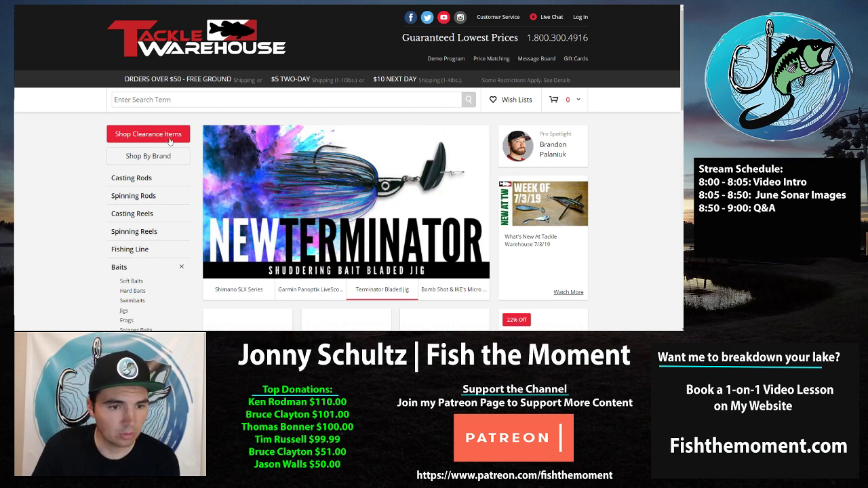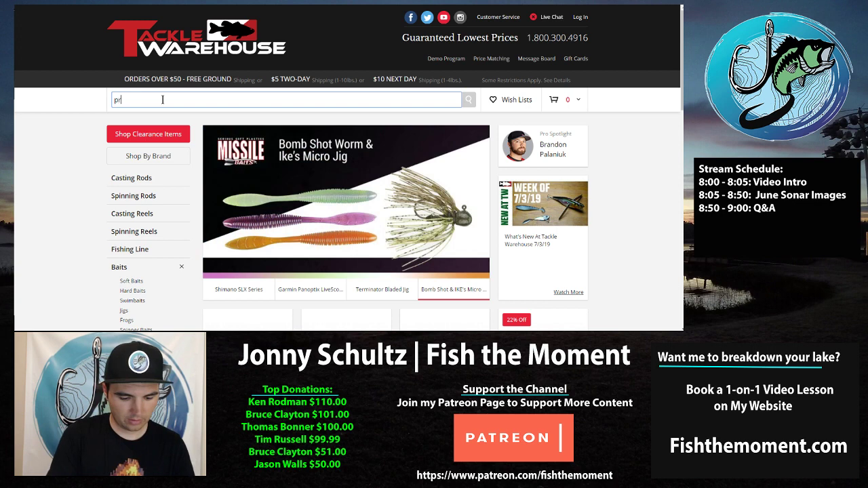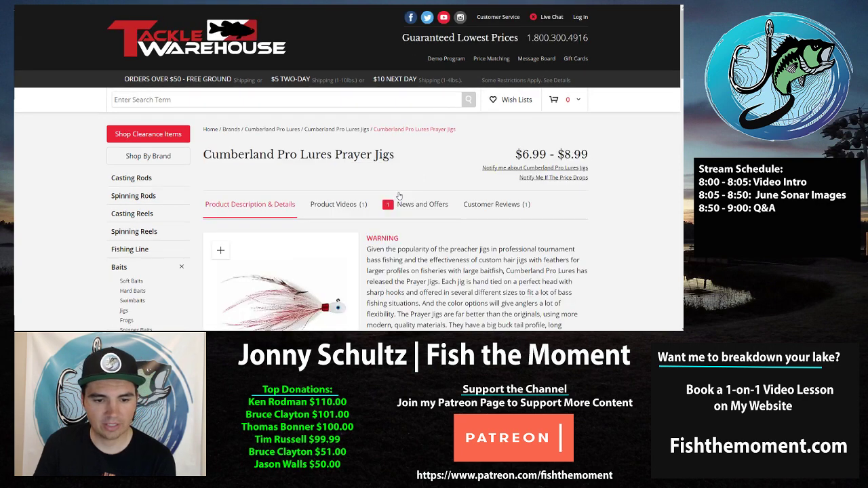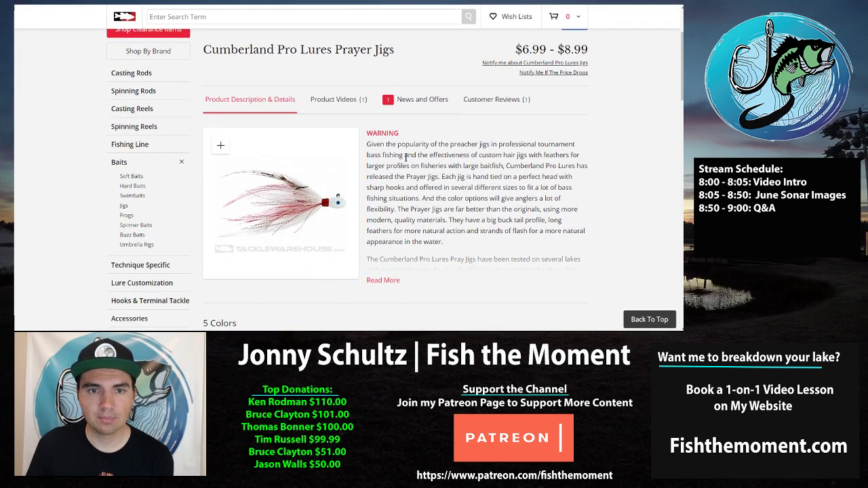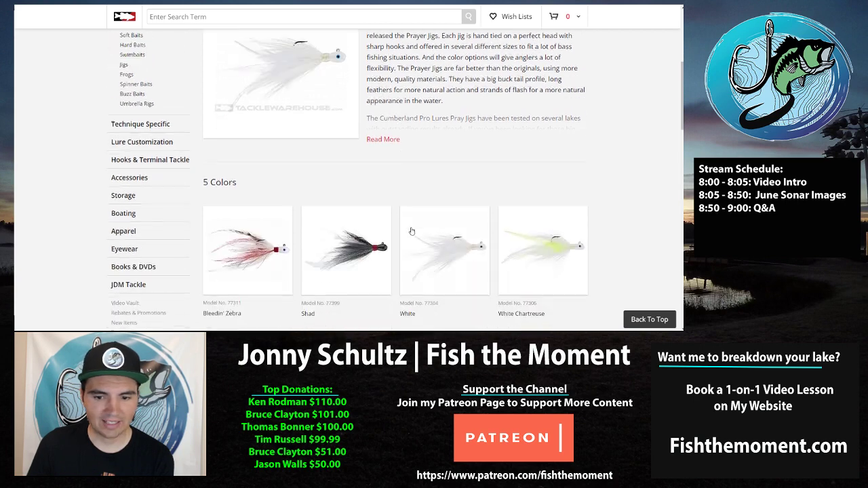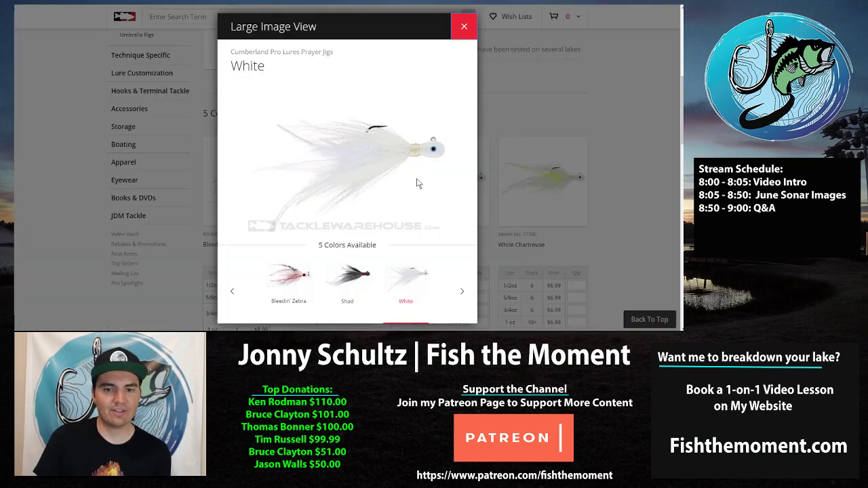The hair jig I'm going to throw is this Cumberland prayer jig. They actually have some at Academy. They're like in the striper section. If you have an Academy Sports by you, they're like $2.99, and they're half-ounce white bucktail jigs. But it's a jig like this, and you don't need to put a trailer on it. Just fish it as is. I just fish it in the white and half-ounce.